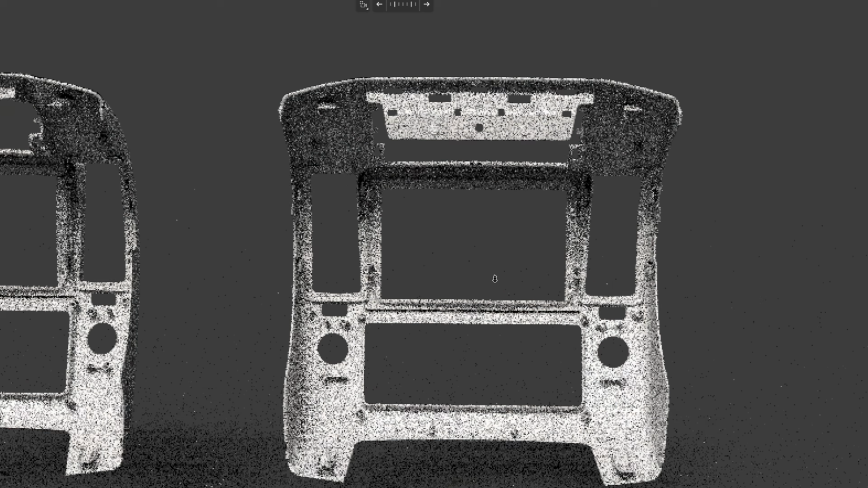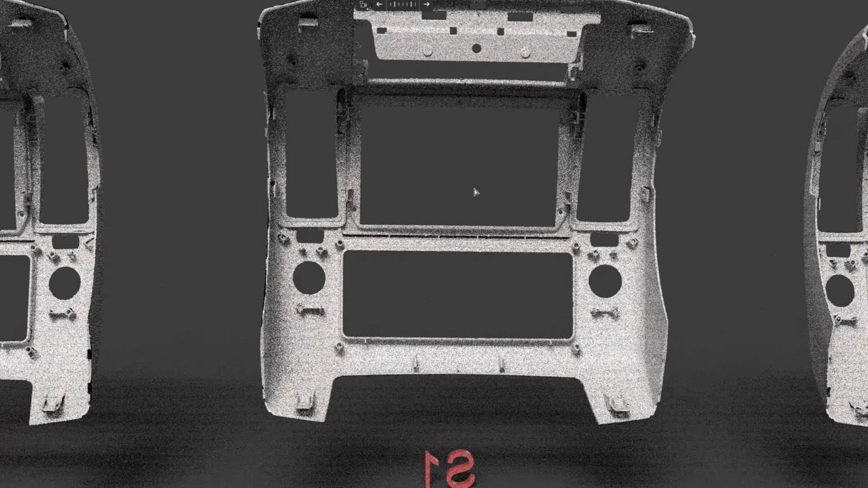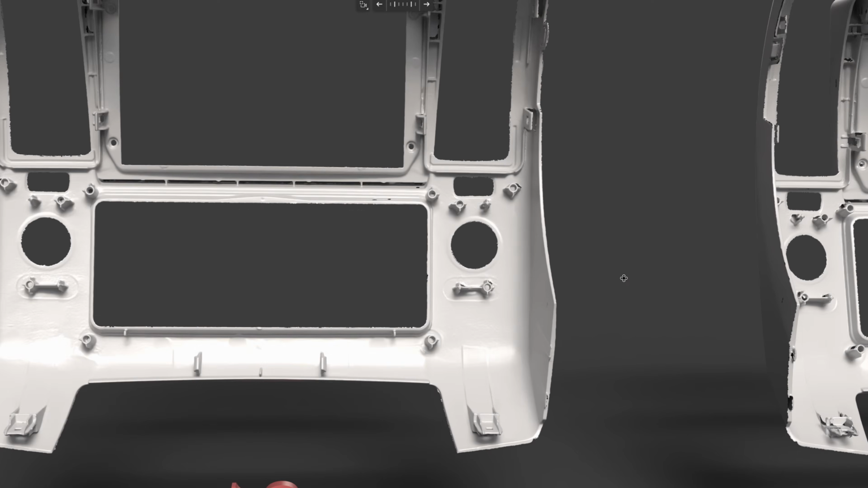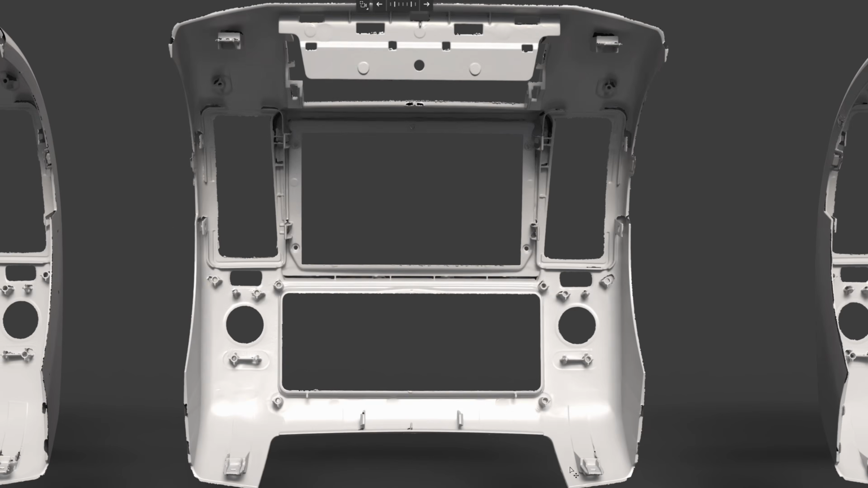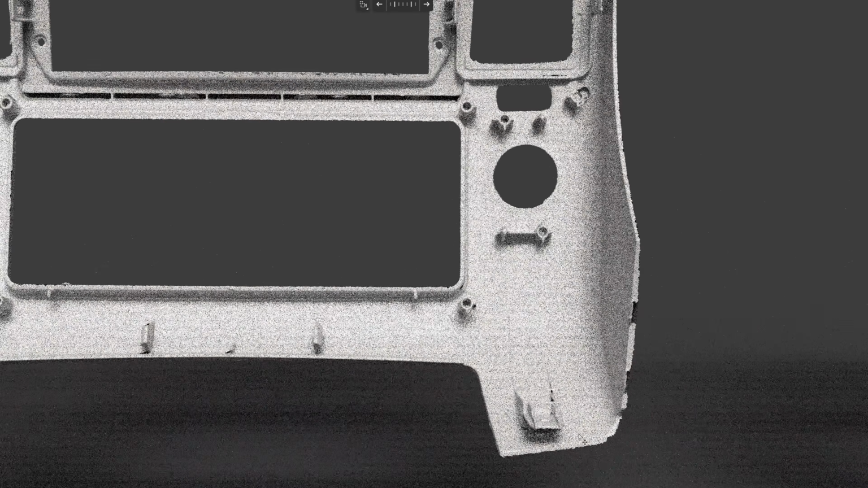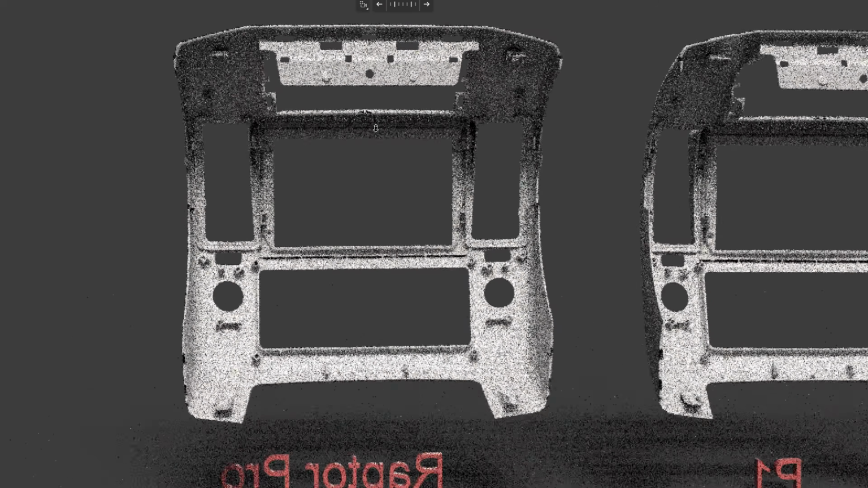Looking at the back side, here is the X1. All the clips and mounting holes are captured. The S1 also gives the similar result. And here is the P1. And finally the Raptor Pro.